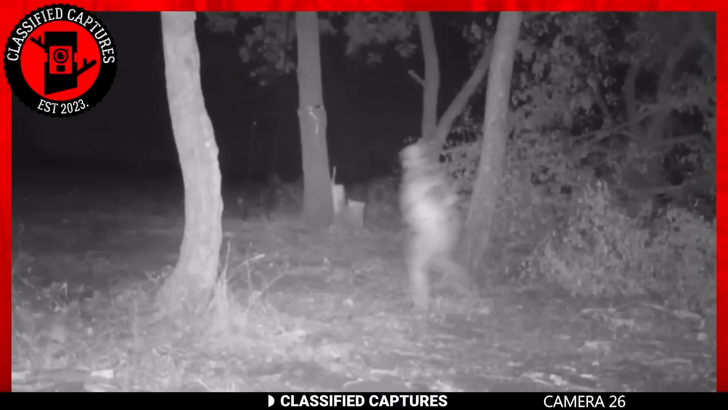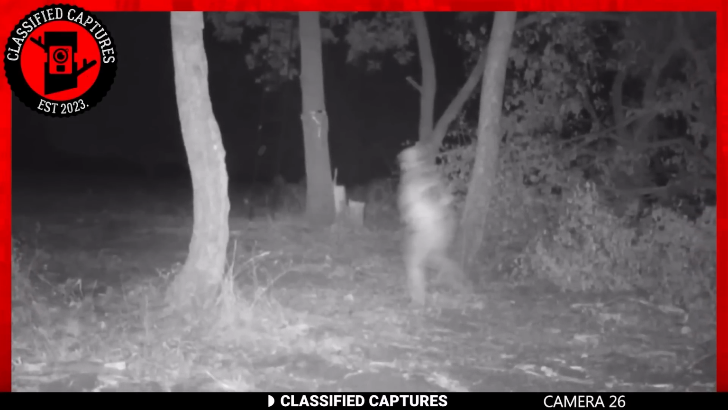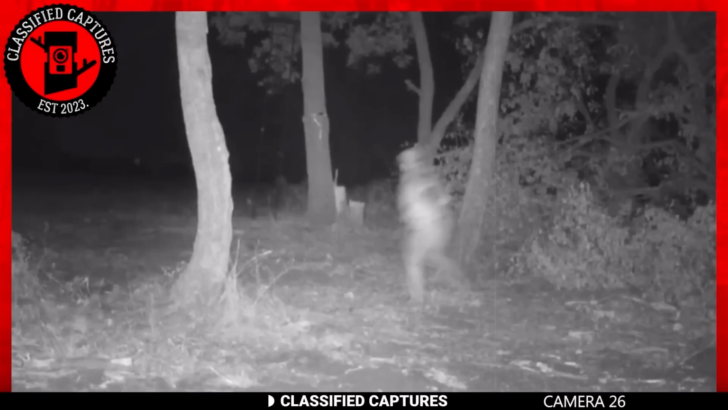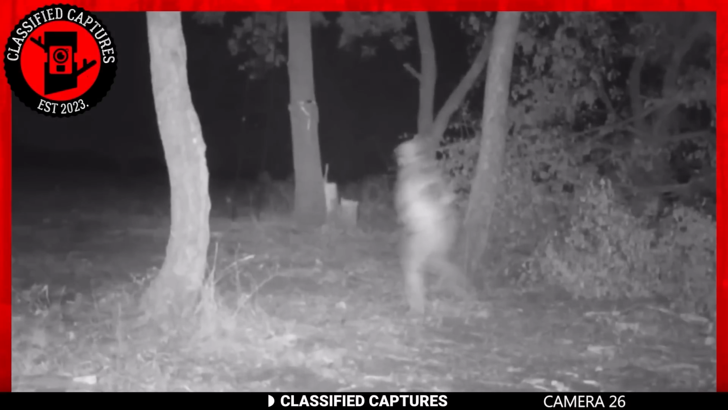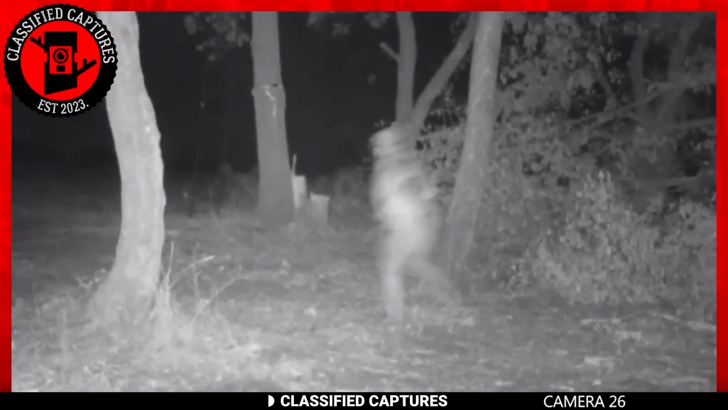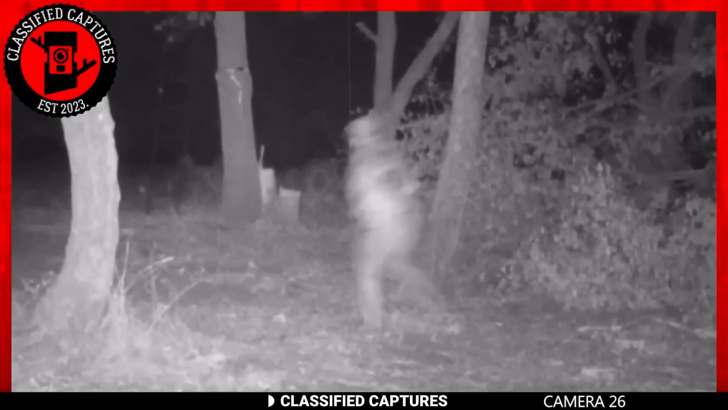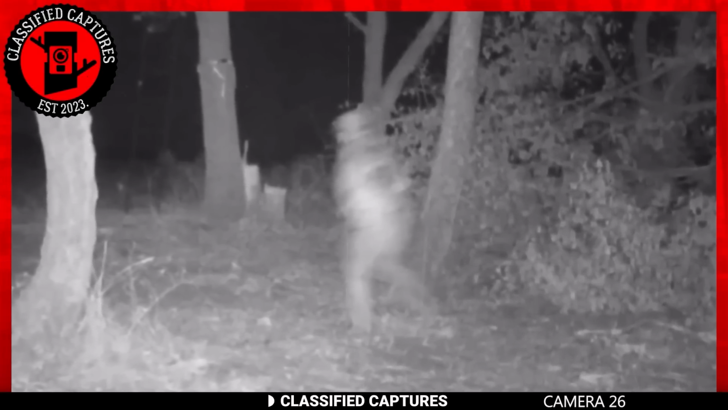The uploader asked the online community what they thought this was, and some stated that his trail cam may have captured a goblin lurking in the woods. Some thought it was Bigfoot, but even I know that's definitely not possible given its small size. A goblin sounds more realistic than Bigfoot does. Either way, it's hard to tell based on the quality of the image.